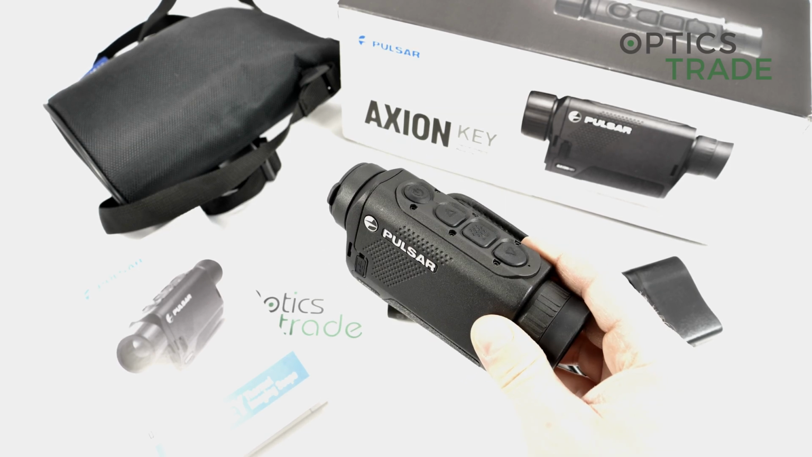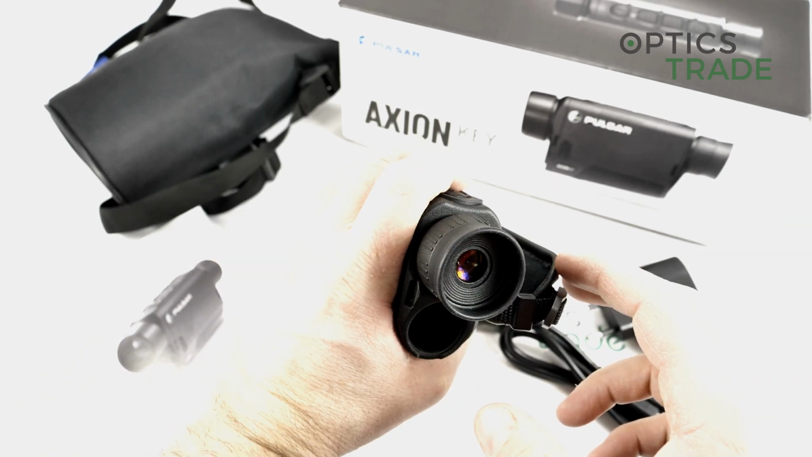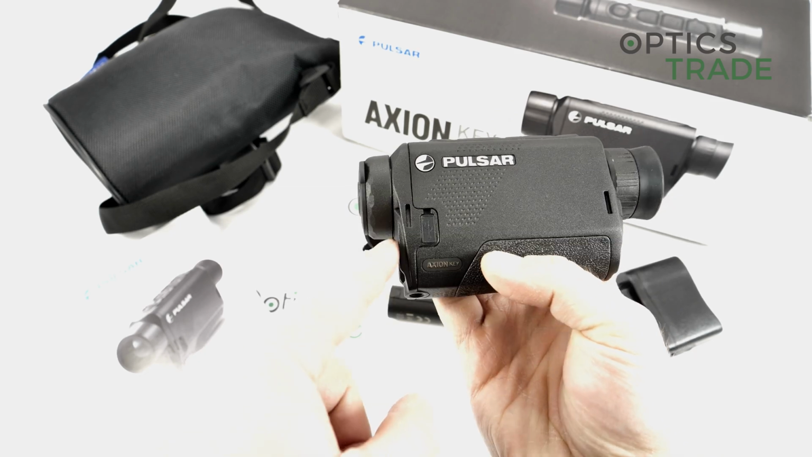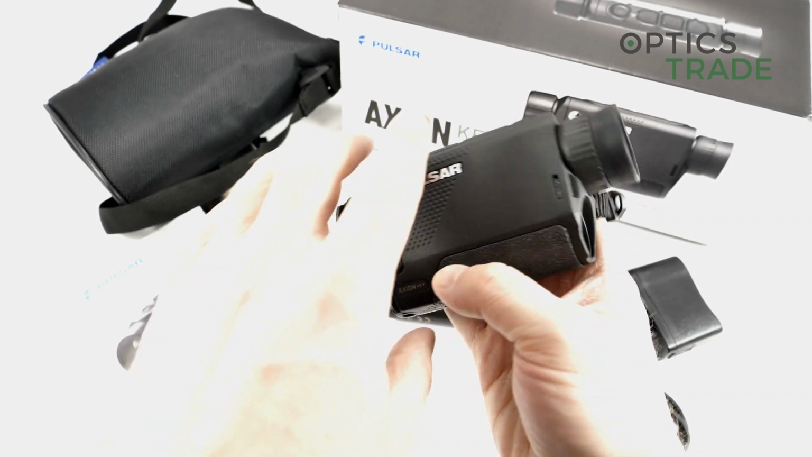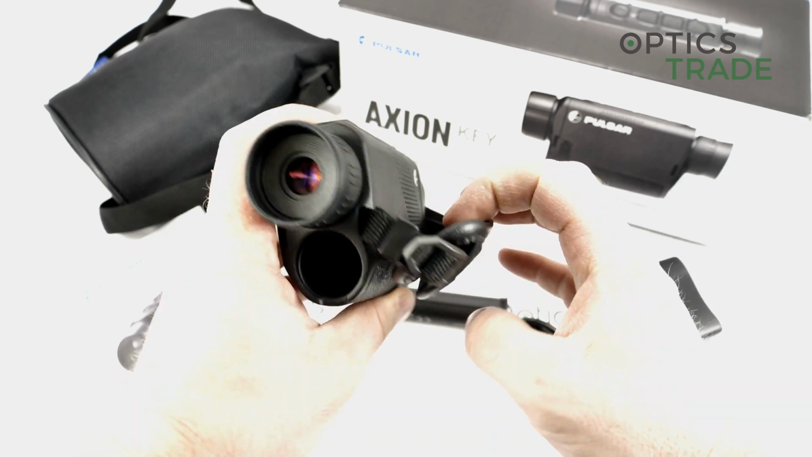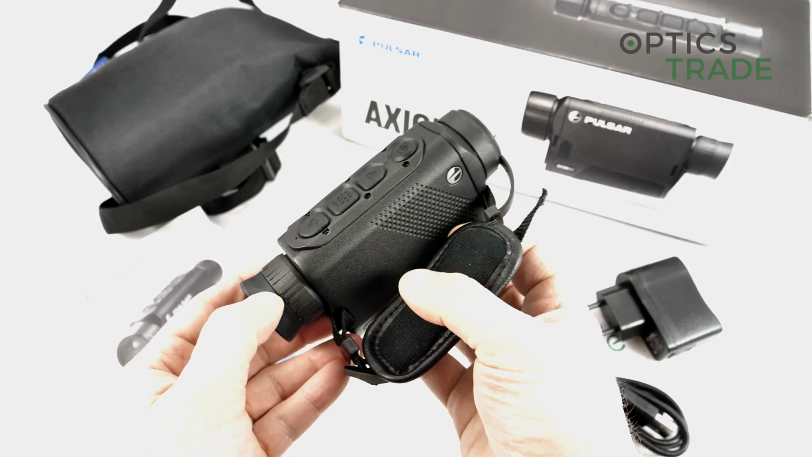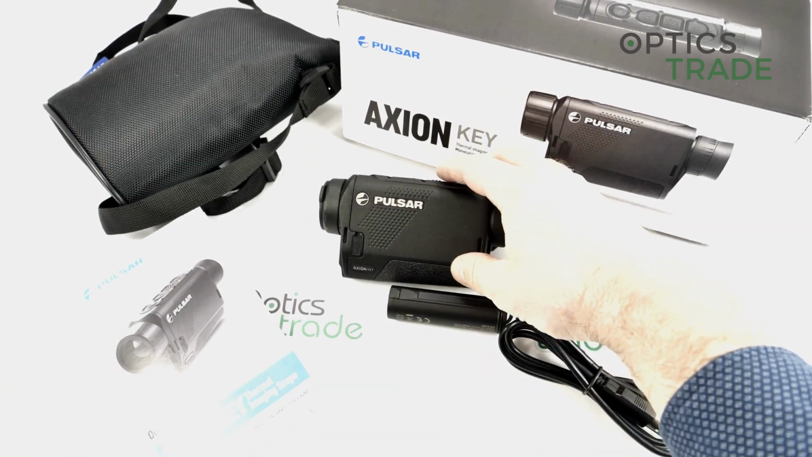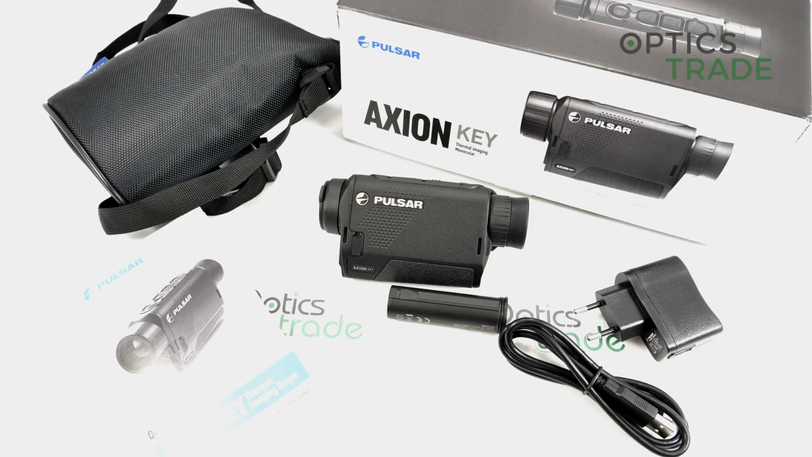What is also great compared to the Helion, you can use this device either with left hand or with right hand. It even features the possibility to change the strap on which side it is, so it's completely identical on both sides, and this is a big difference to other devices from Pulsar. So they were thinking about left-handers, how they use the devices, because all Helions and other devices were primarily made for those who are using the right hand more often, like myself.